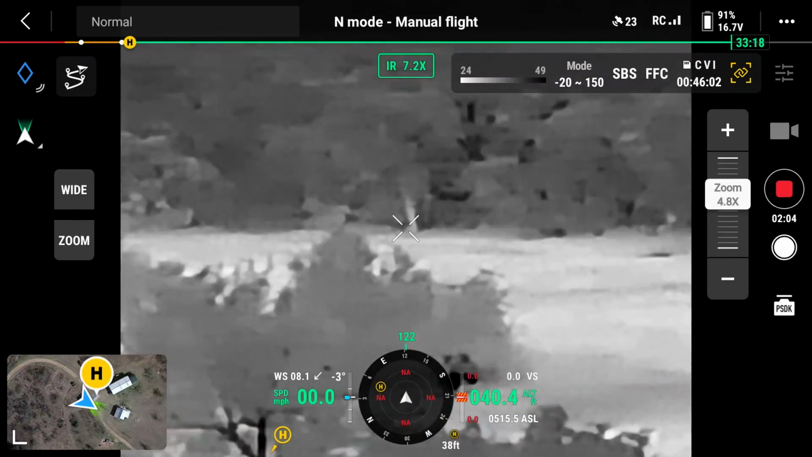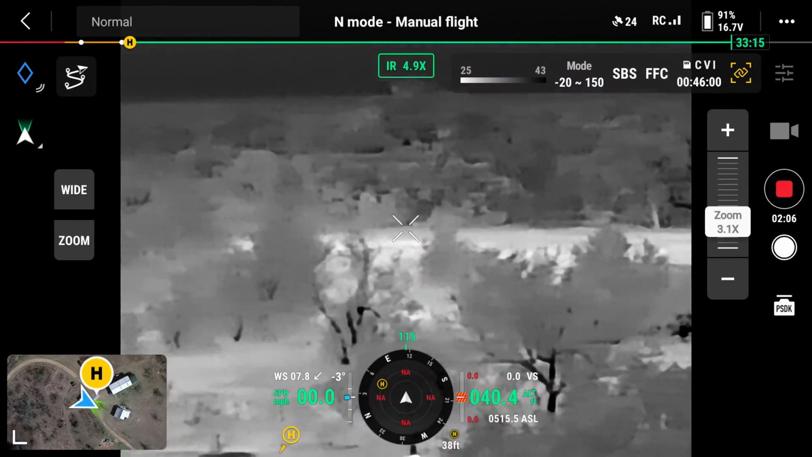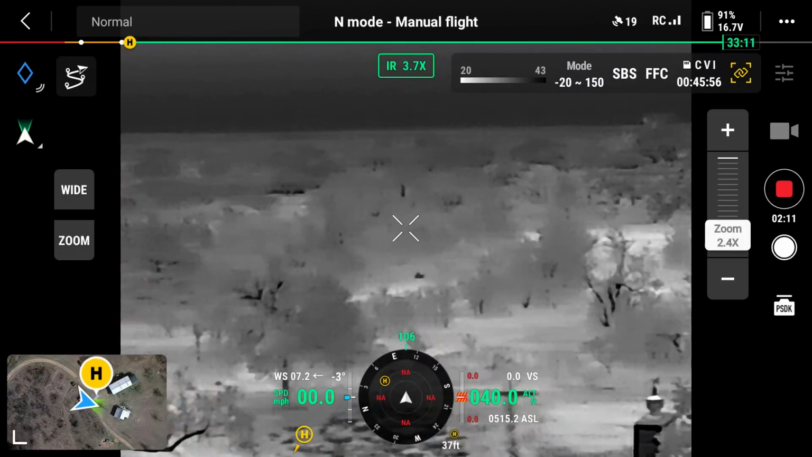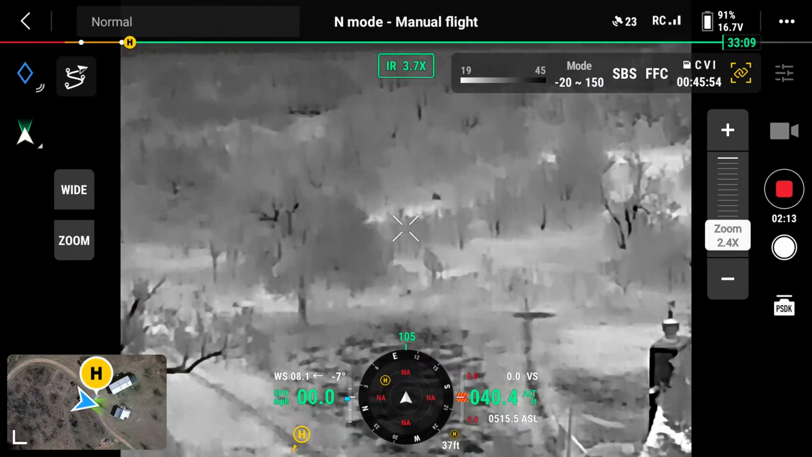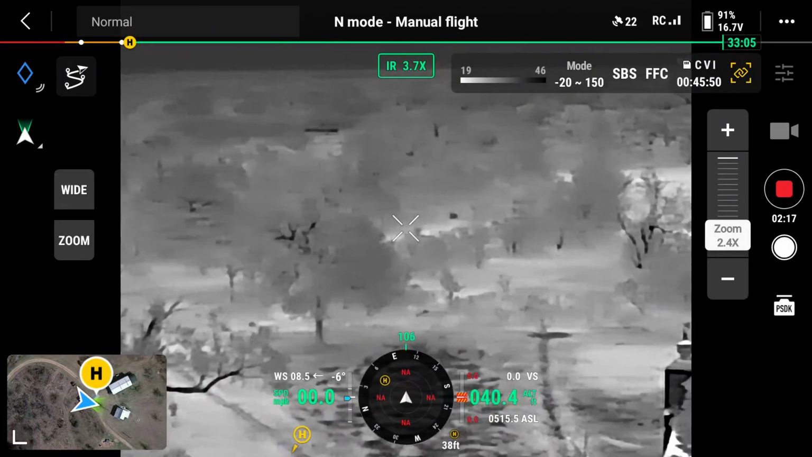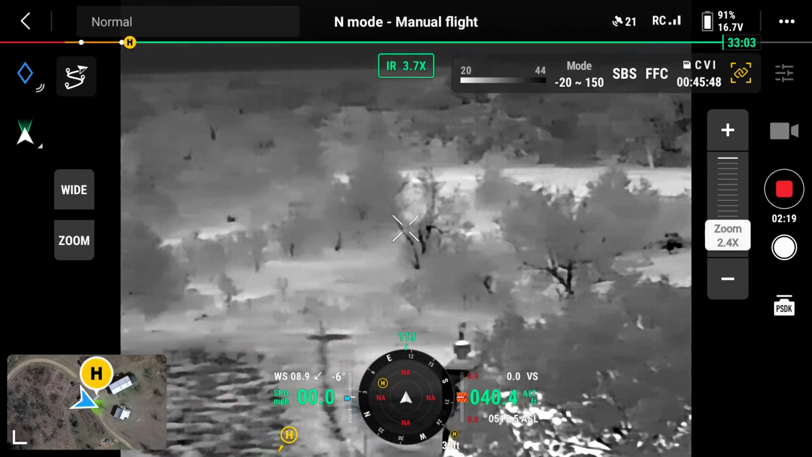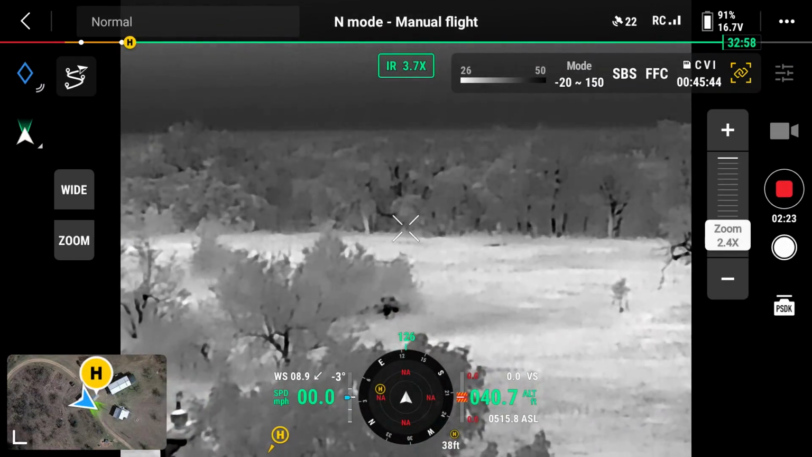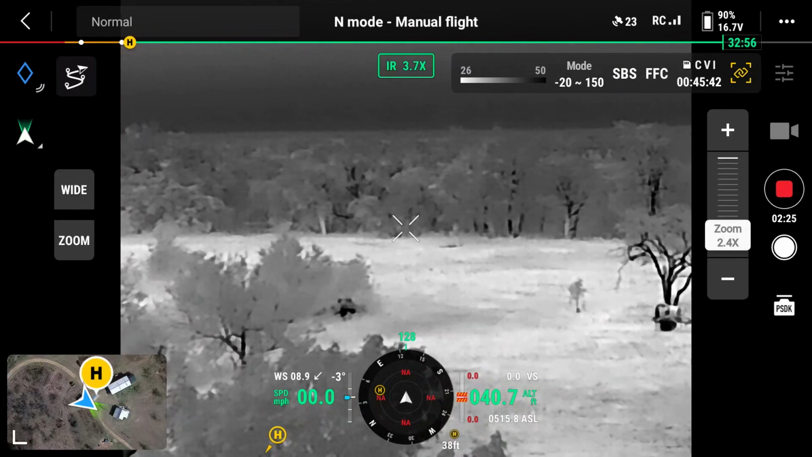It's a 640 by 480 pixel thermal sensor, so we are getting decent quality out of it, and we can look around for heat signatures. There's different palettes and different modes, so you can do a black hot or a white hot highlight and so forth, which works okay.